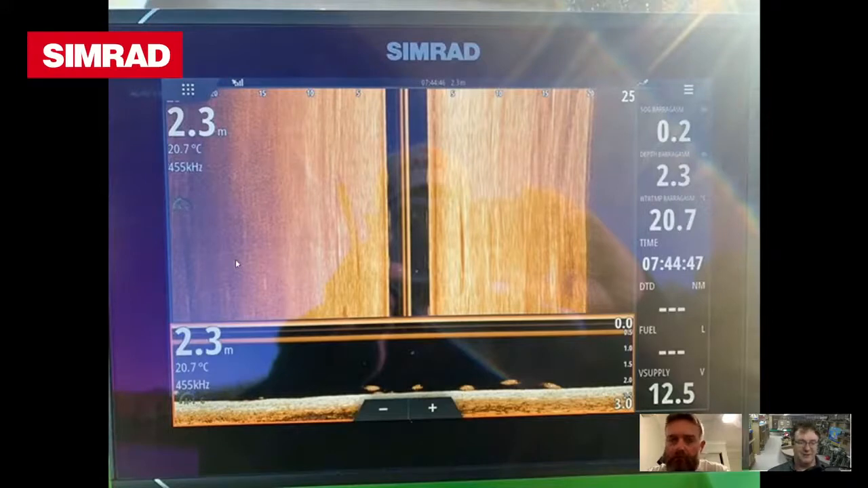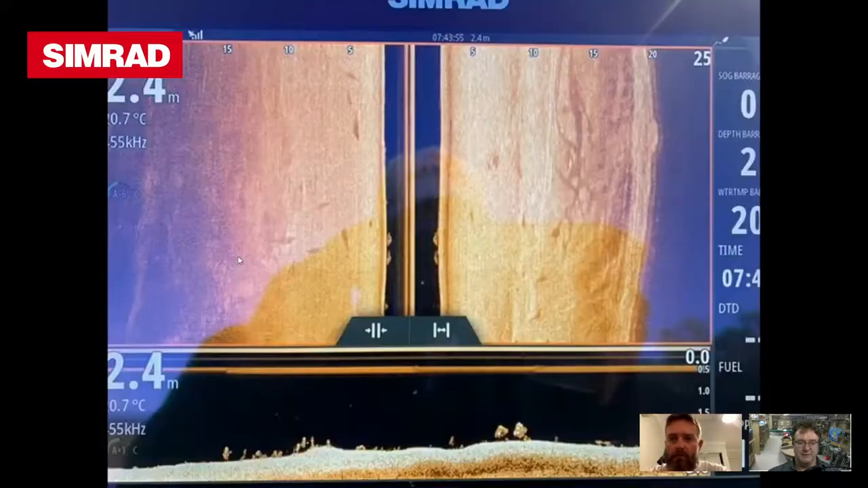Did you do any good that day, mate? Did you manage to catch any? We actually did catch two of them. I think the next shot's got two fish. So these were the first ones that we found. Yeah, there they are there. And then we found those two there straight after, and the other four come through. And we got a couple of those.